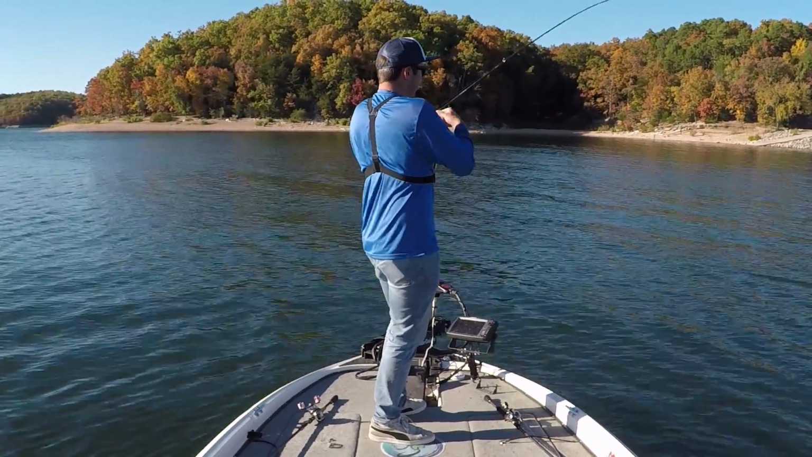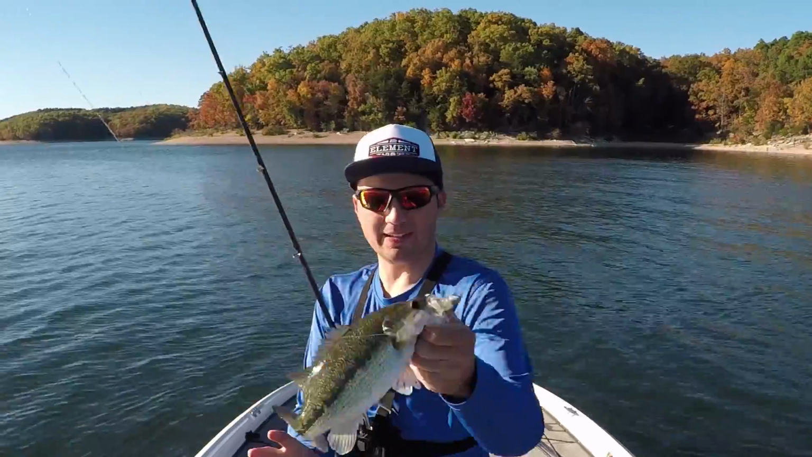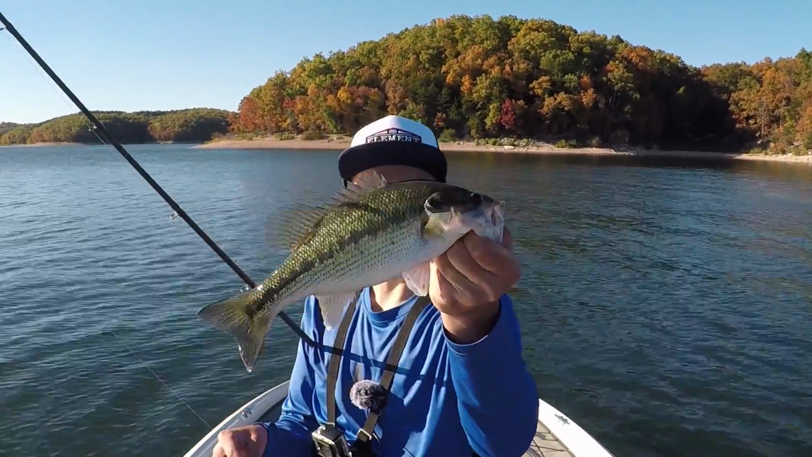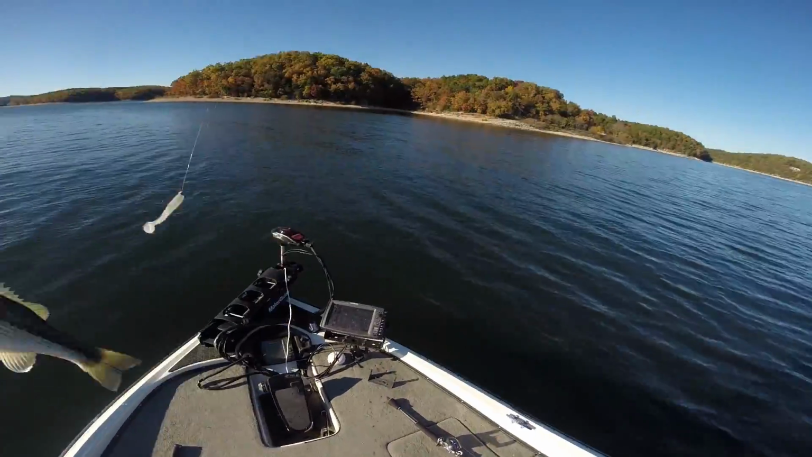Awesome. Get up, fish. Not really that big, but another good spotted bass. This is a good limit hole right here. Beautiful fish. I'm only out here for a couple hours this afternoon, guys. I just kind of snuck out after finishing some editing. That is a beautiful spot. Again, just on a little 3.8-inch swim bait.